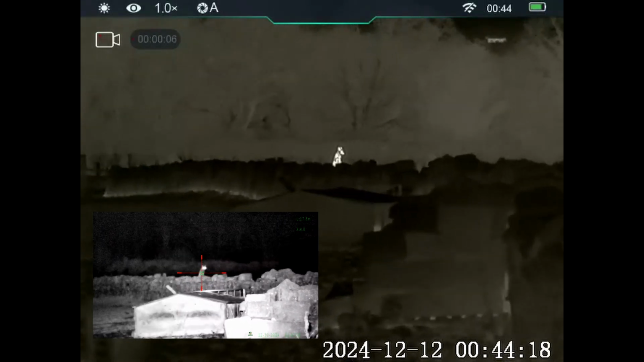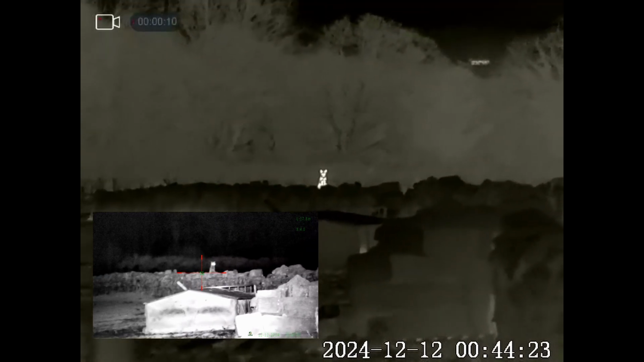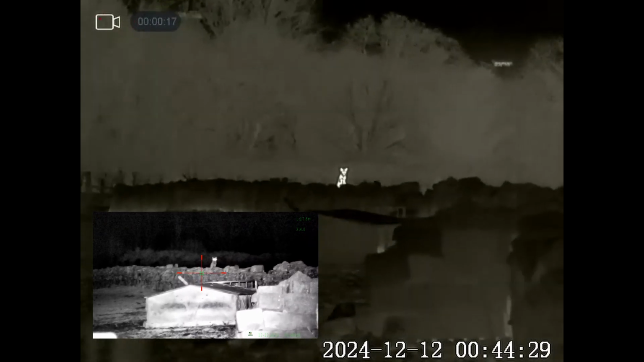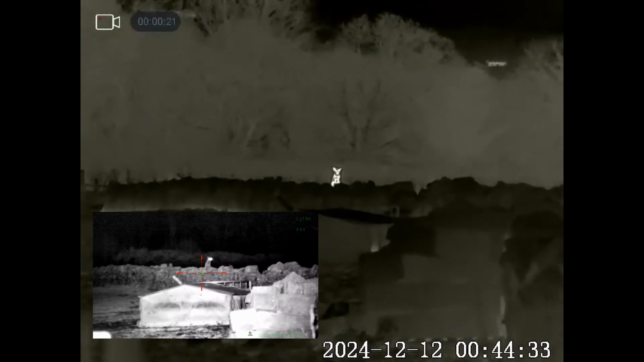I had this strange feeling something was watching me, and I turned round to my left, and there's a fox sitting on the wall, just about 50 metres again down from me where the owl was. It's actually barking at me. I've never had this happen before. He's not happy I'm here.